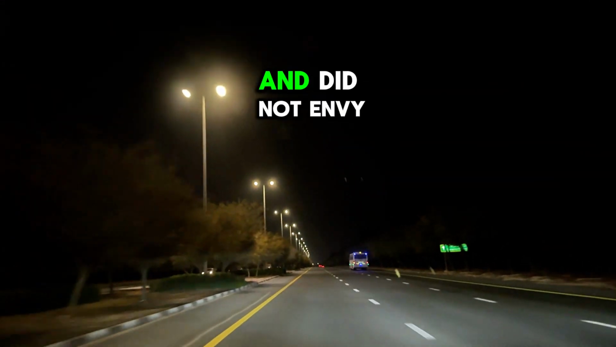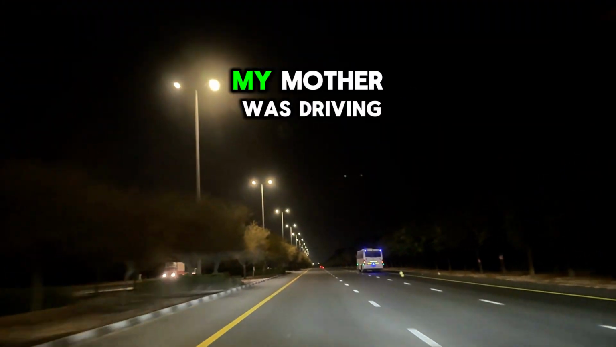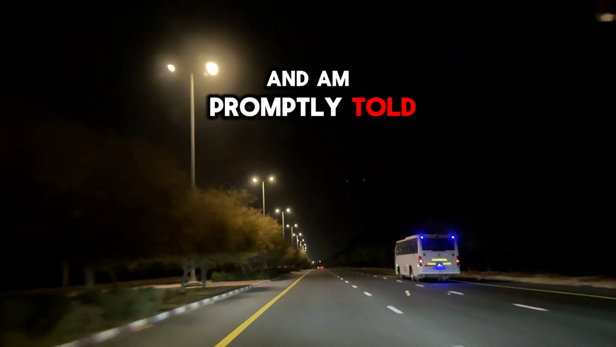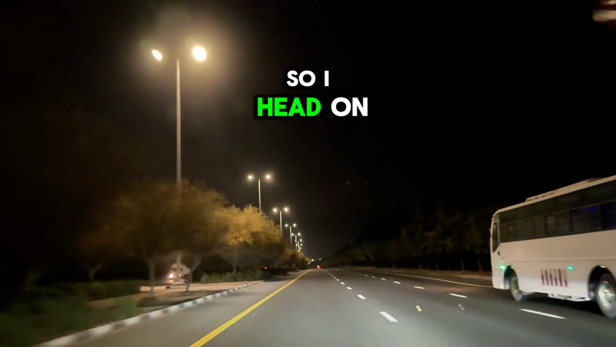I've been in that back car and did not envy my father, being in the back car with only 10 feet of space between him and the car my mother was driving, but I'm off to work. I arrive to work, clock in almost an hour after the start of my shift, and am promptly told by the front receptionist that my boss would like to see me in his office. So, I head on back.